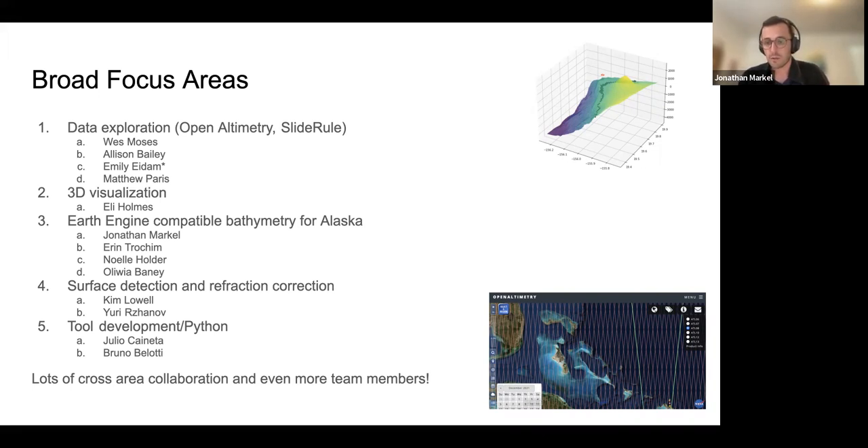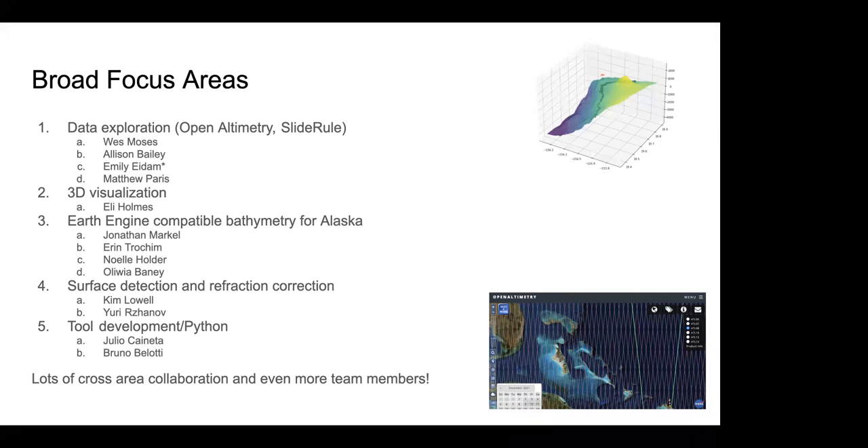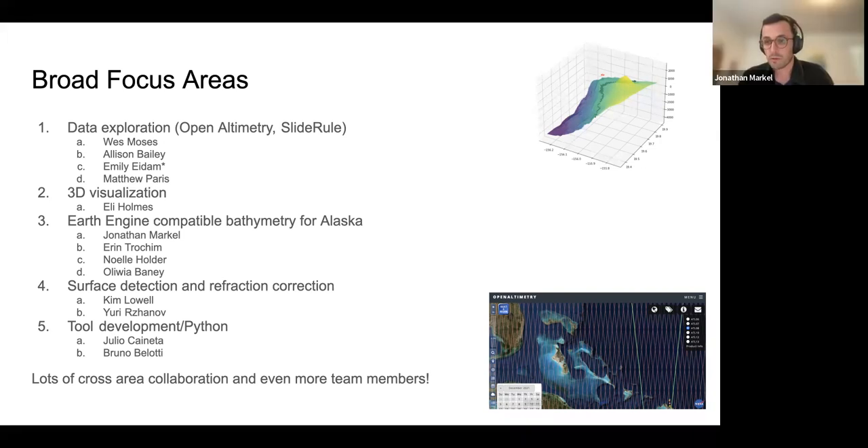The components of ATL03 that you need to reliably access bathymetry, and the best methods of signal classification. The signal classification algorithms have not quite yet been tailored to bathymetry, so we explored things like that. And then there was developing tools for bathymetric analyses and workflows, using some of the great tools that we've seen in tutorials so far this week.